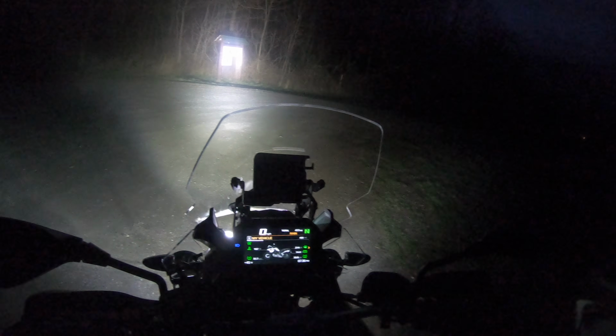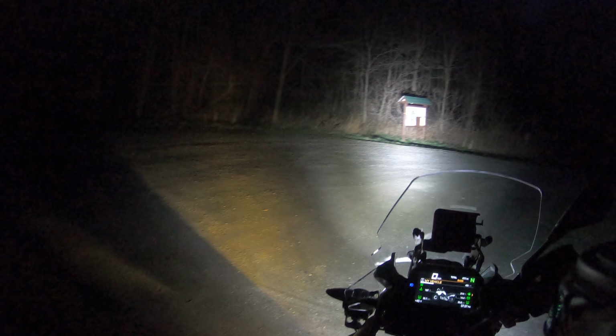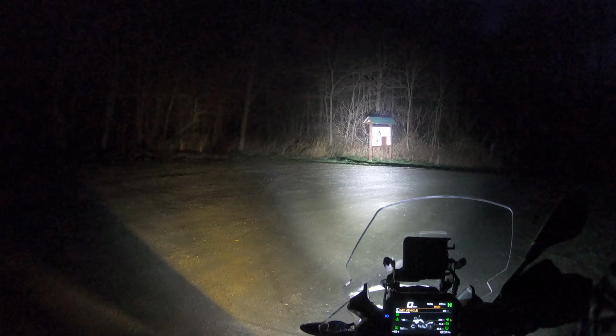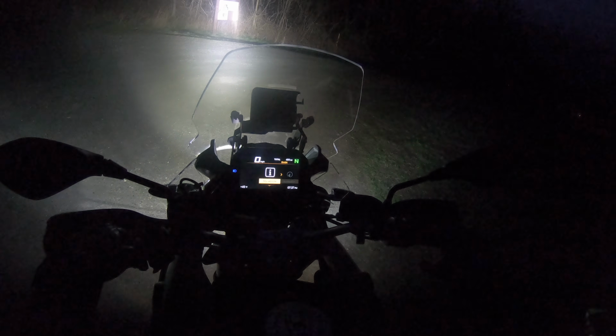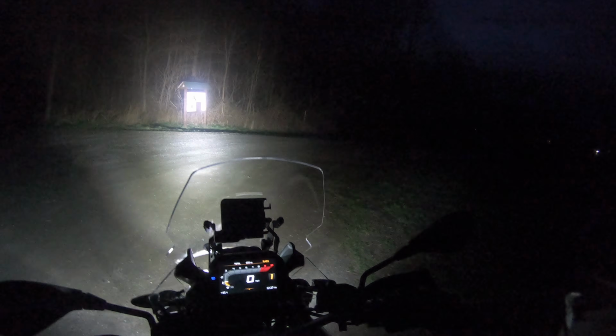So let's go a full lock left. So now you can see that orange right over there, and full lock right. So obviously the D7s are staying put, and the D2s are turning with the forks. Cool, huh? All right, so let's head out of here. Oh, one more strobe.